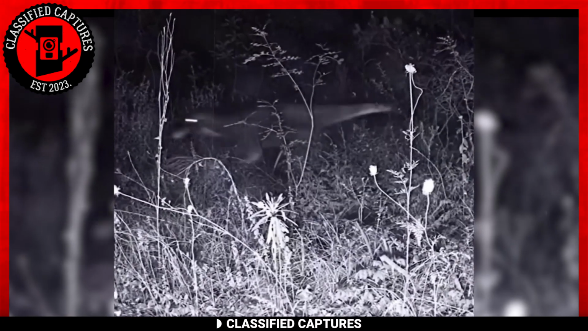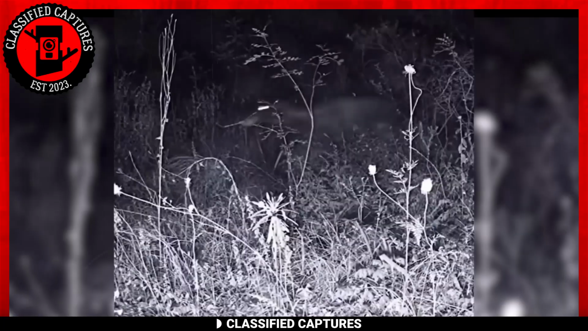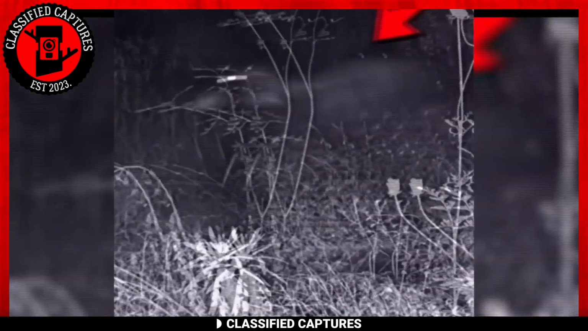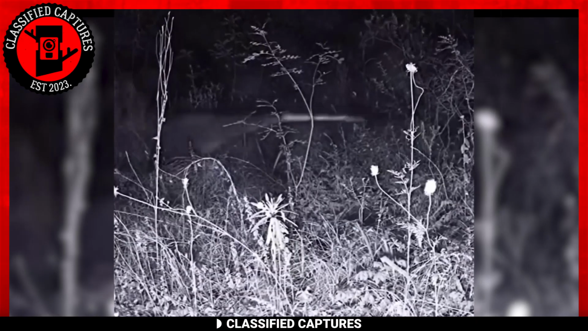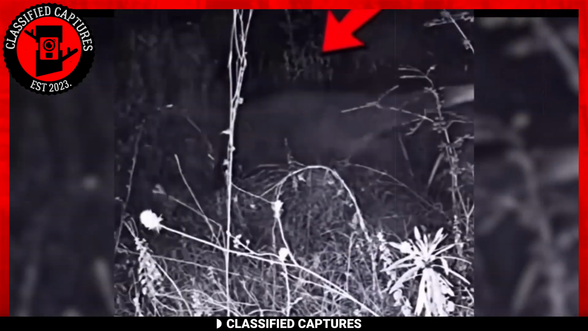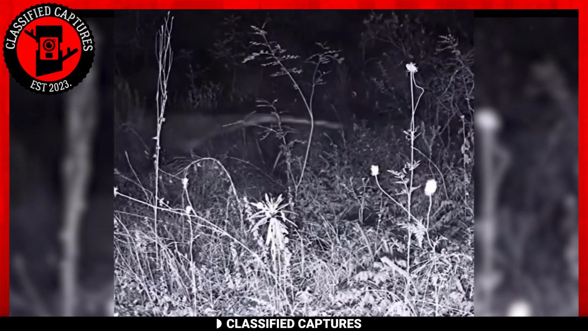But do tell me, oh observant viewers of mine, does that look like a kangaroo to you? It most definitely doesn't. If we are dealing with a dinosaur, then you have to wonder where it came from and how many of these creatures are roaming the earth in the shadows.